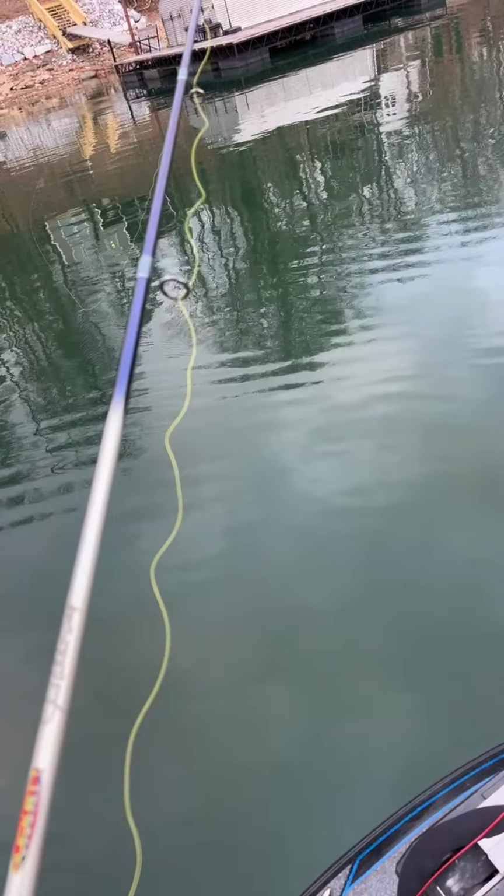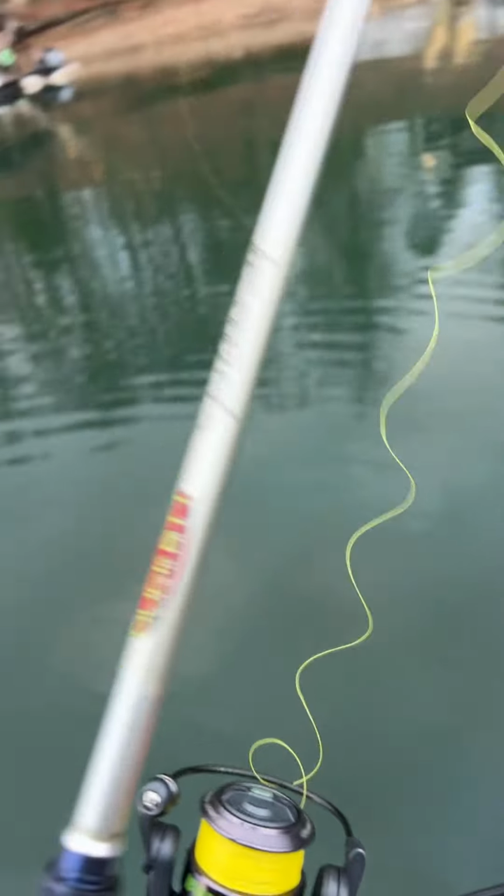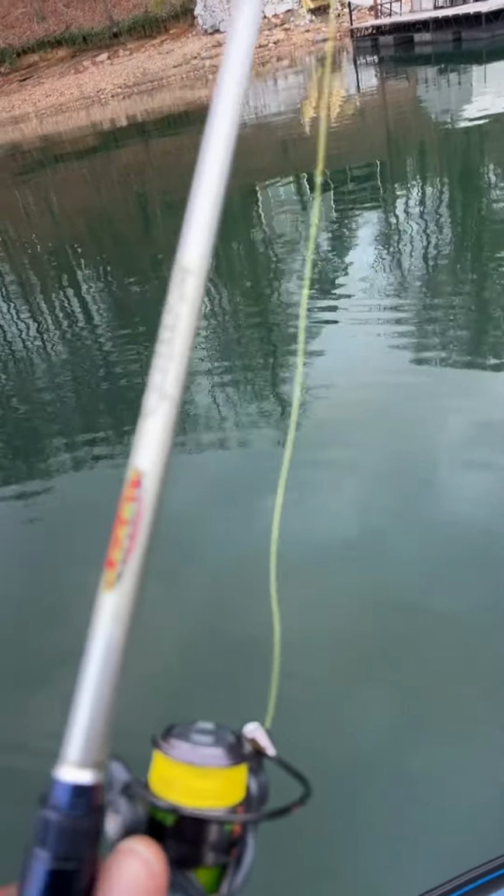Oh man, I thought I was gonna come out here and just find bait fish everywhere, but I haven't even seen any bait fish yet. We're gonna take off and go to another cove right after this though.